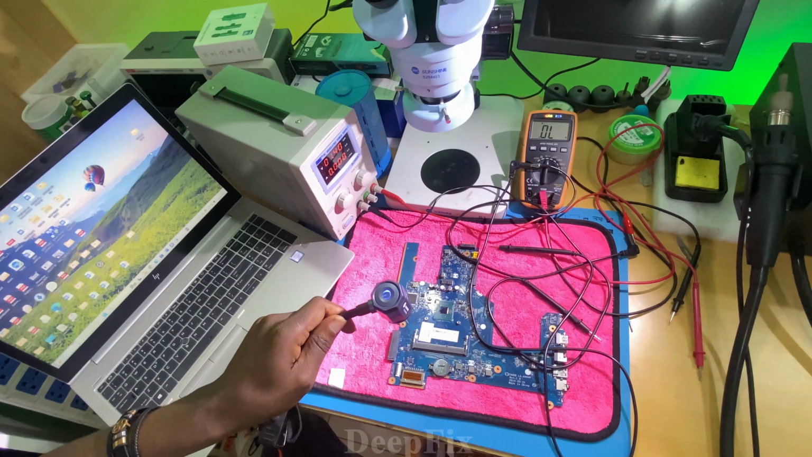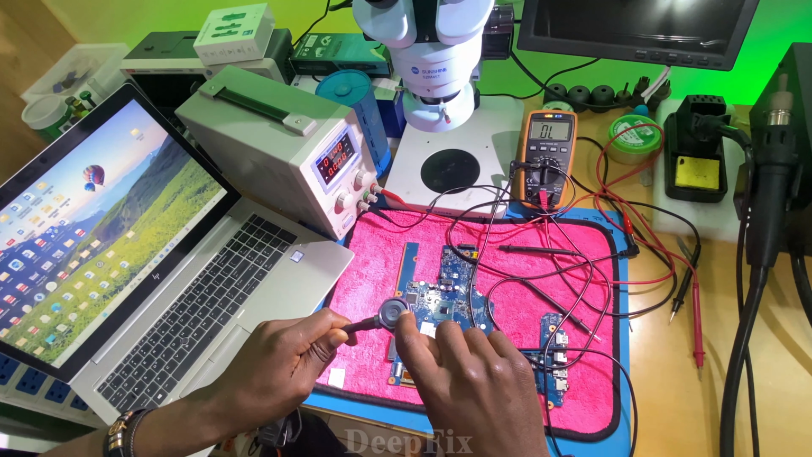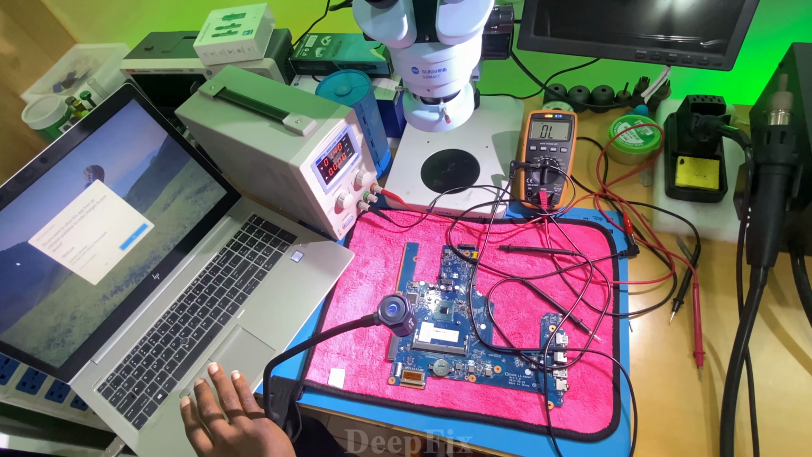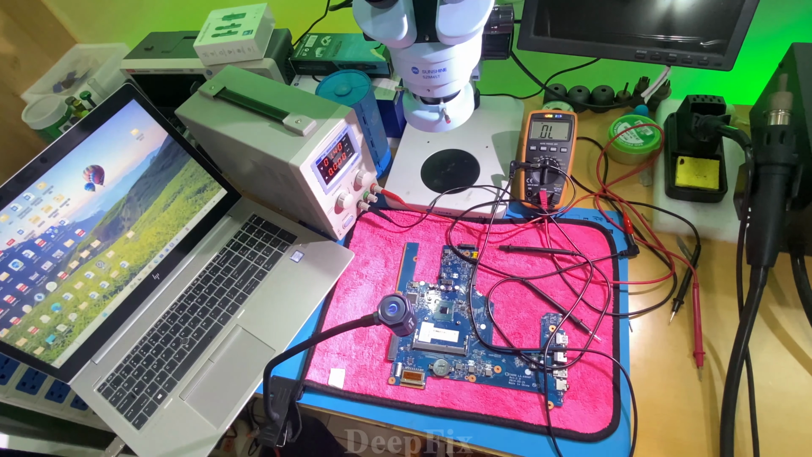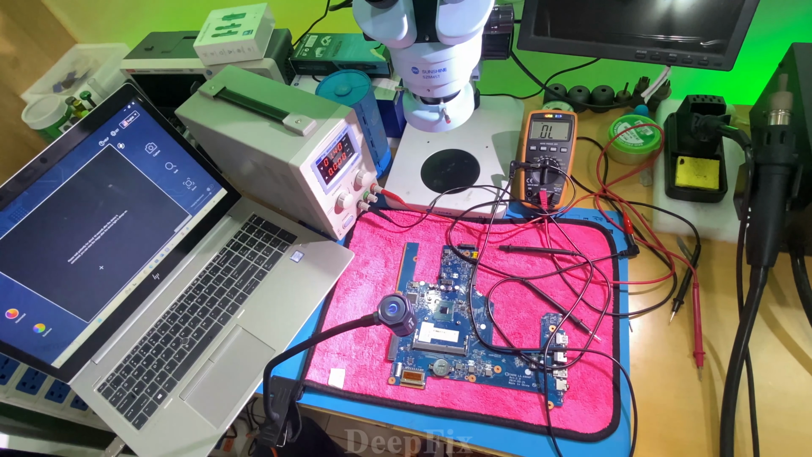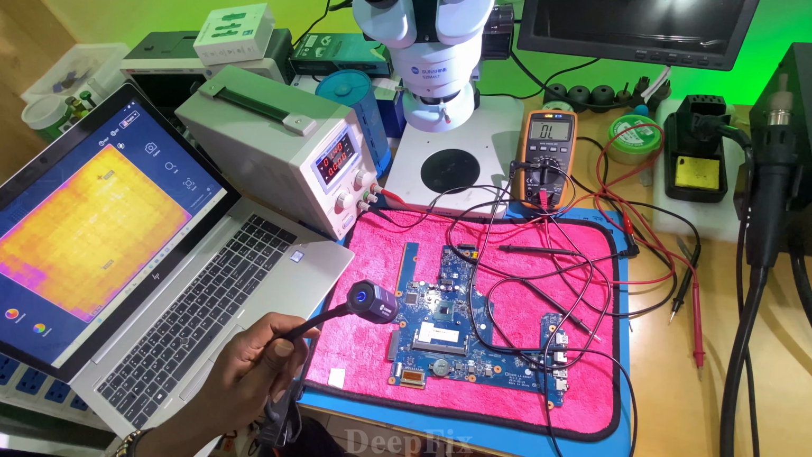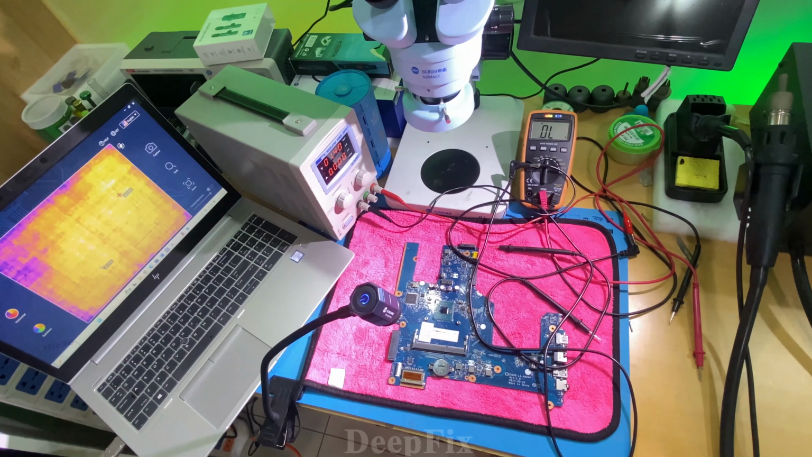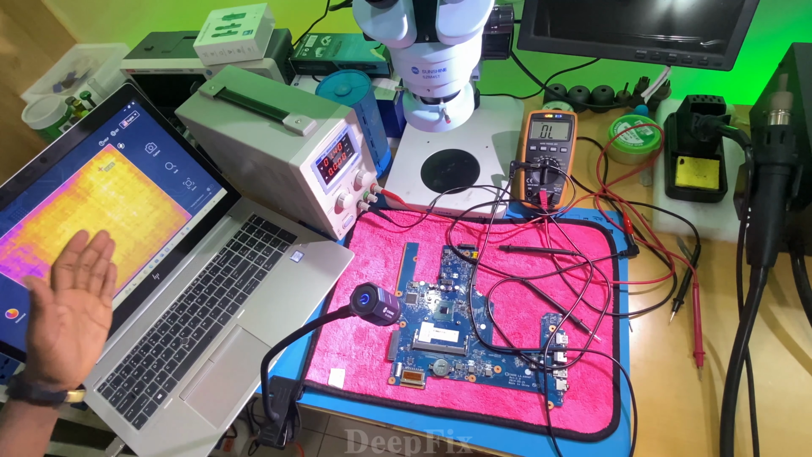After plugging in, as you can see, we have a flashlight on the thermal camera. The software, I already installed. What is the software? This one, TB03S. Open our software. The software is now already opened. You see? I don't know if you are looking there. Once you open the software, it will look like that.